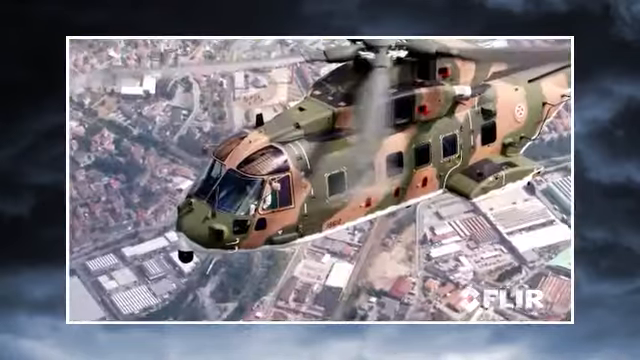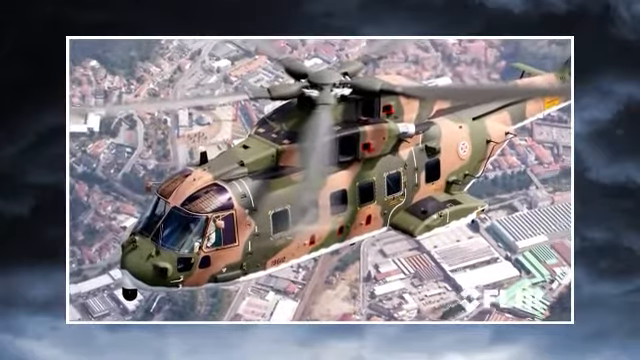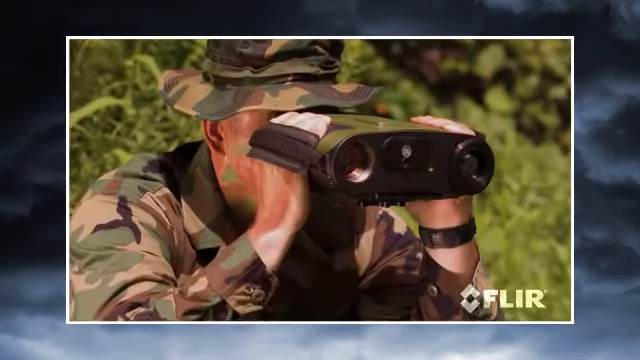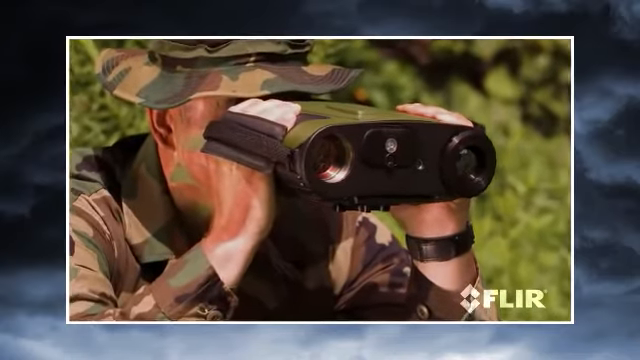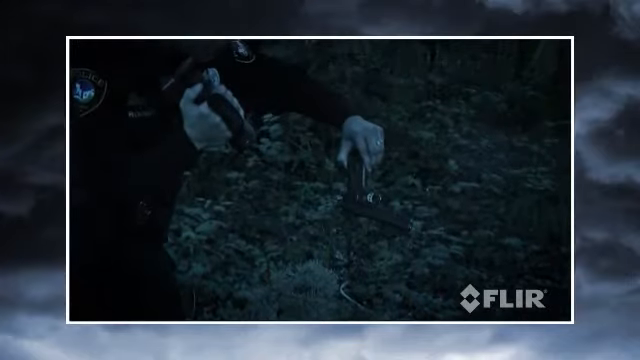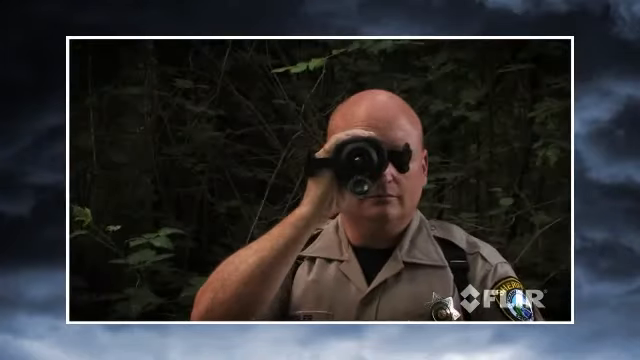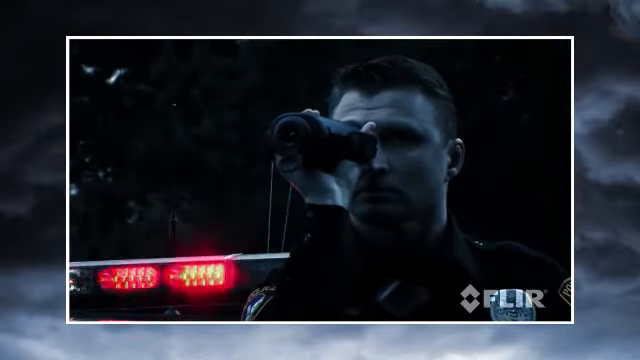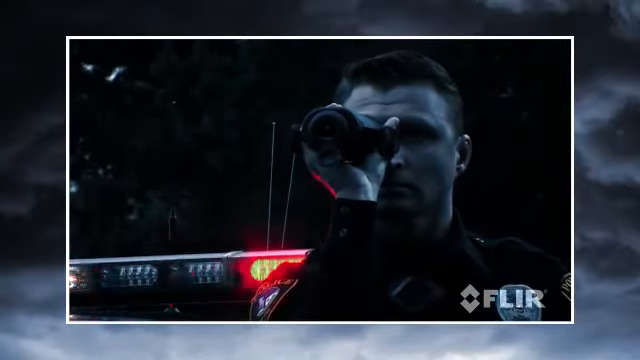And the 8 Series is so affordable that every department can deploy with the same cutting-edge technology as the world's elite special operations forces. From suspect pursuit and apprehension to evidence gathering, from public safety missions to search and rescue, the 8 Series is the tool you need for greater mission success day and night.